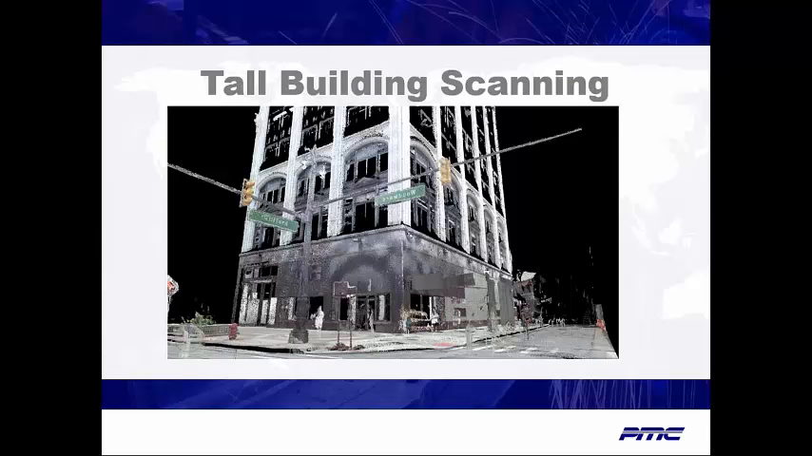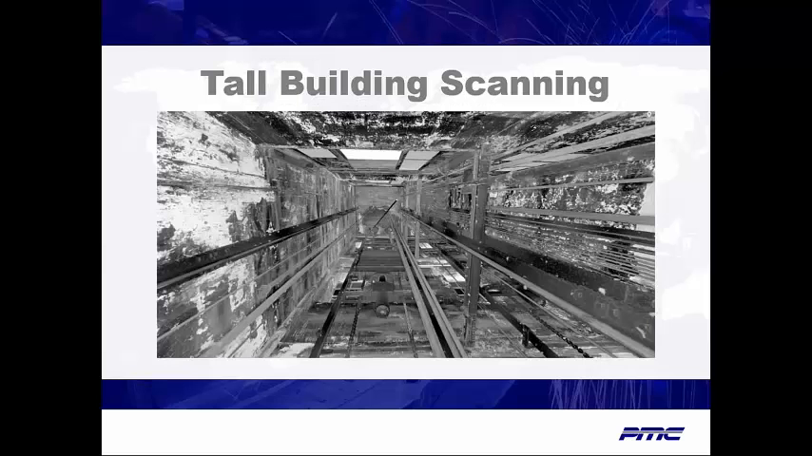For this project, we were called in by the general contractor, Barton Mallow, as no as-built drawings were available. There was a need to capture exterior data and interior conditions. The building was 11 stories tall, and we were able to capture the exterior data from ground level and maintain half-inch accuracy to the top of the building.